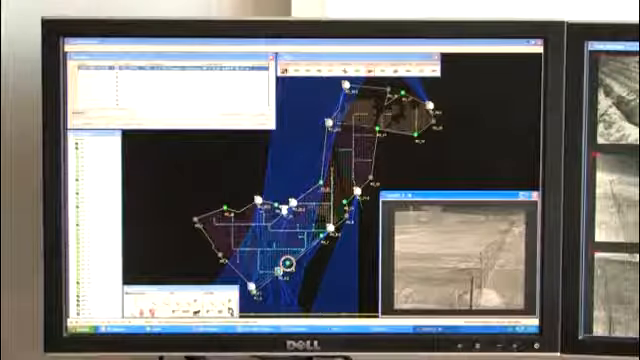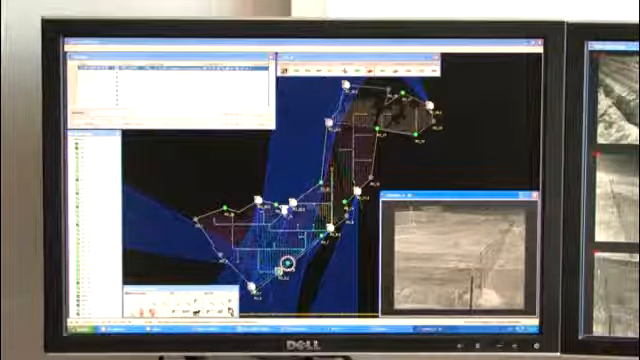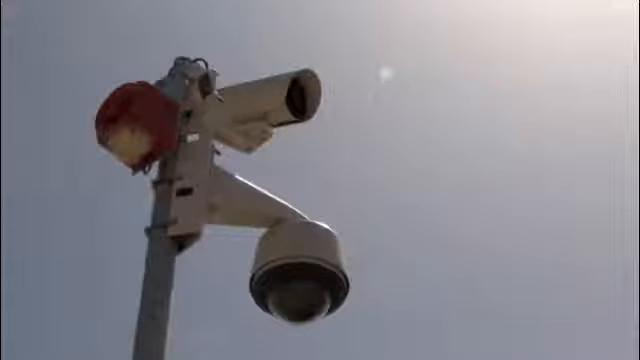The operator will immediately see on his screen the image captured by the camera that's created the alarm and determine if action is needed. Along the perimeter, 25 observation posts are installed. An observation post consists of a fixed-mounted FLIR Systems thermal imaging camera, a light sound beacon and, in some cases, a CCTV camera that can be used during daylight.